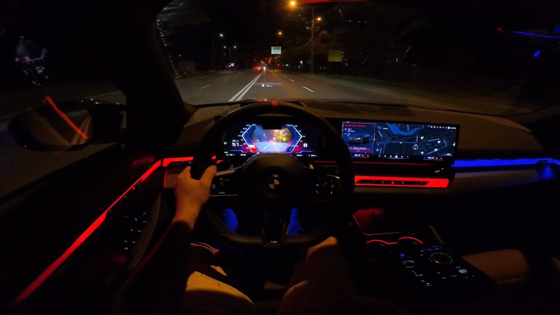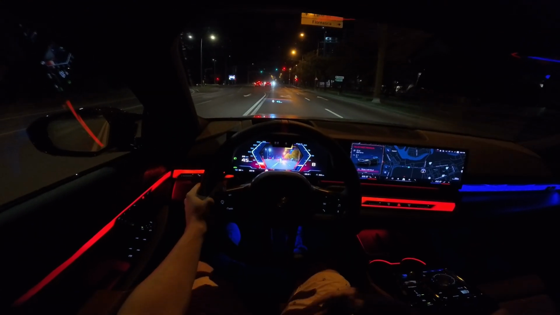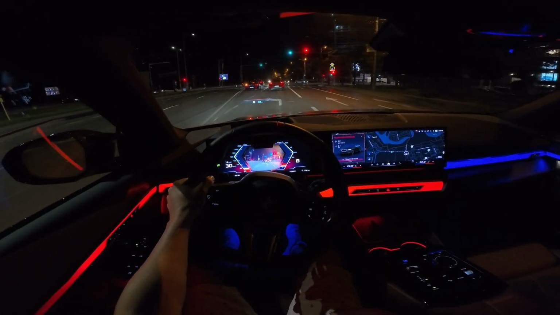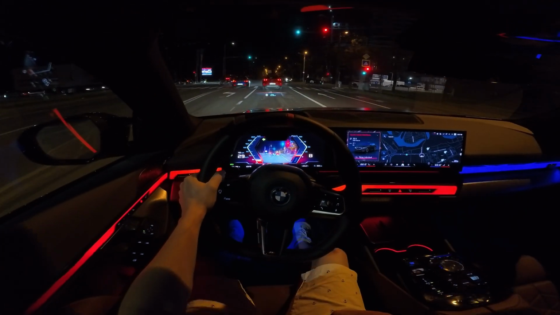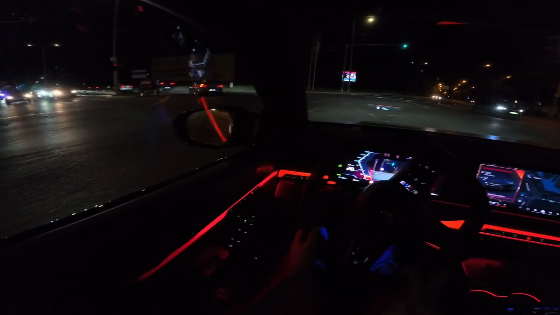It's pleasant to drive in sport mode in the nighttime. It's a nice relaxing light for your eyes. So red, it's good for the night. You can also go in personal mode, and then you can choose your own color.